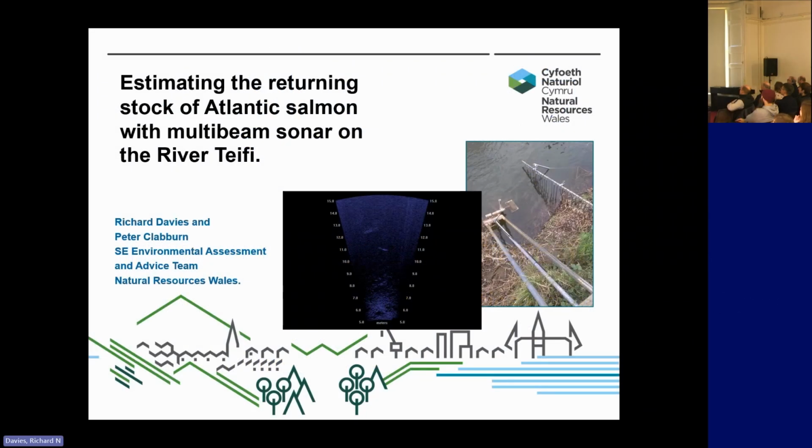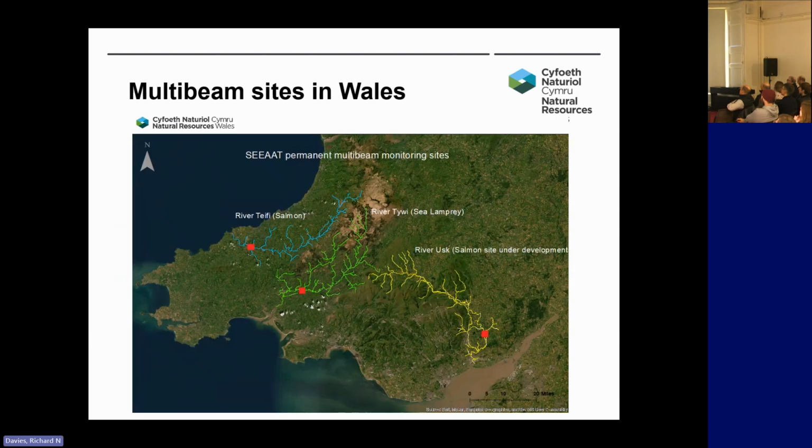So I'm going to talk about how we estimate the returning stock of Atlantic salmon with multibeam sonar on the River Teifi in Wales. We have 3 permanent multibeam sites in Wales at the moment. The River Teifi is the blue river on the west coast of Wales, on the left of that map. The monitoring site is the red square at the bottom end of the catchment, about 3 kilometres above the tidal limit, so down on the lower river.